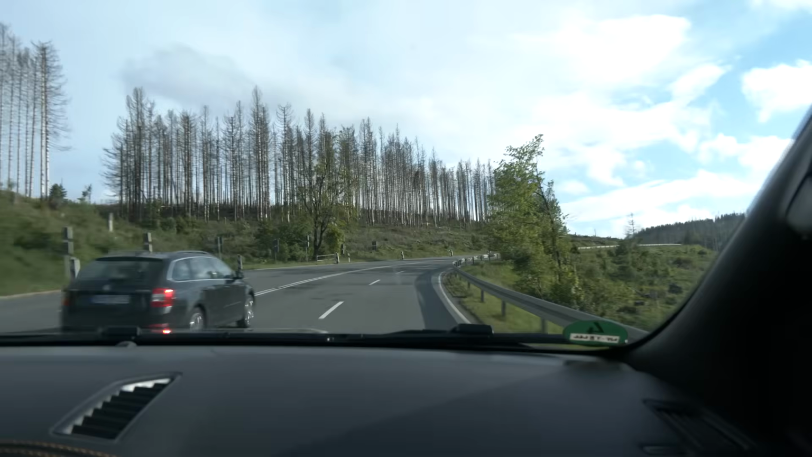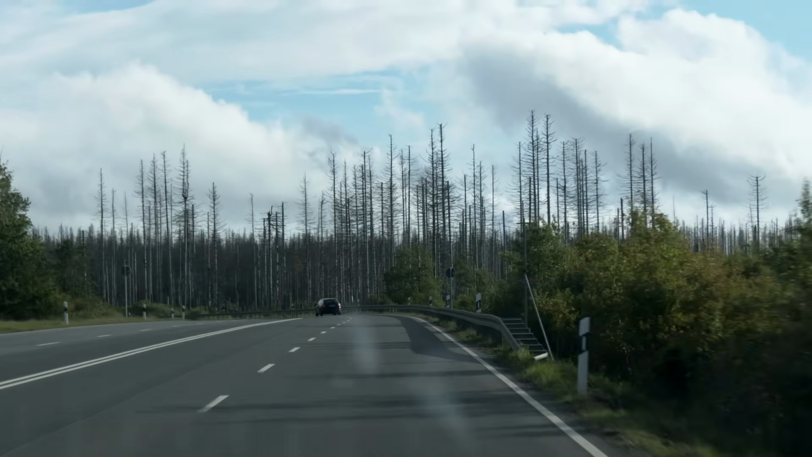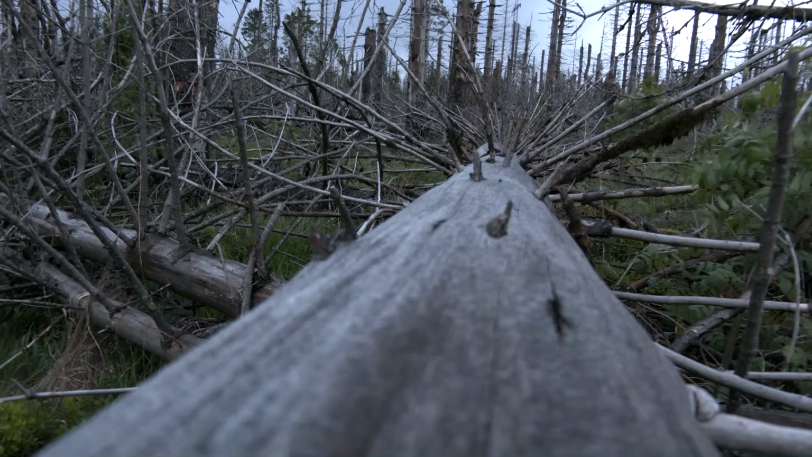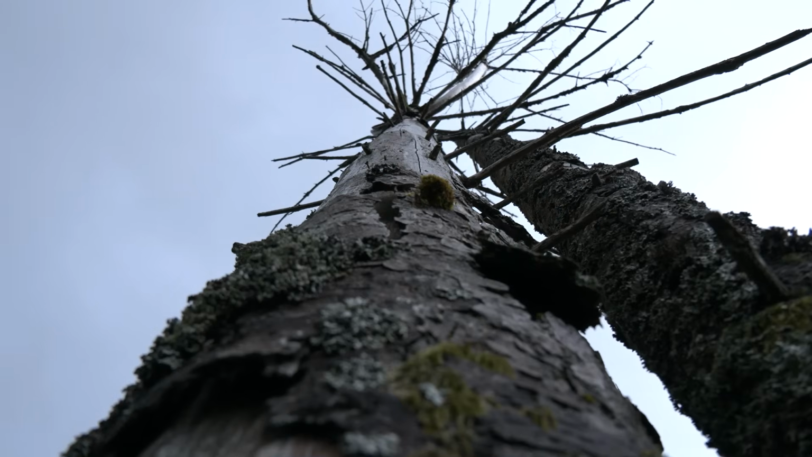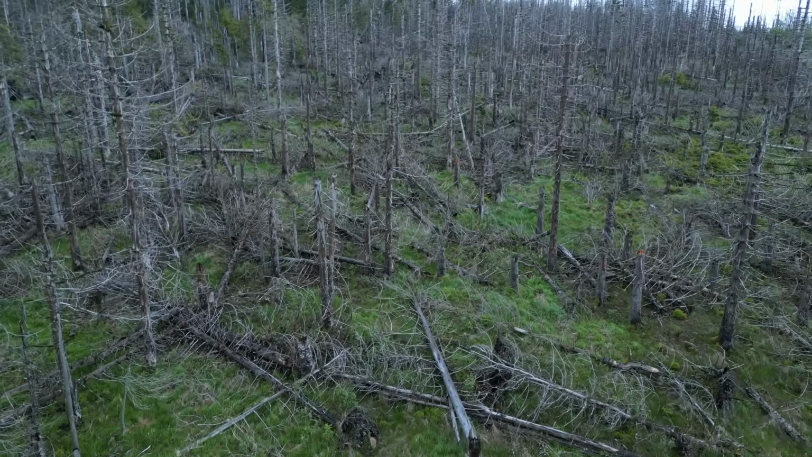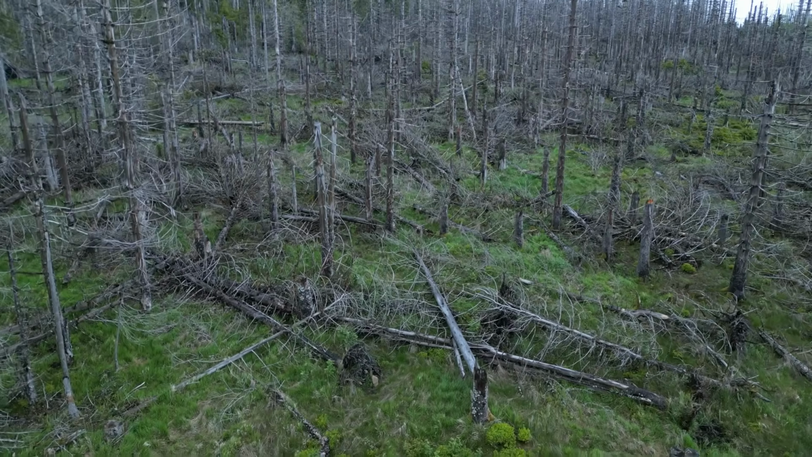So, 2 nights, 4 pigs and very little sleep. But who needs sleep when Torsten wants to show us around the place? And in particular, the dead forests that have created a safe haven for wild boar to thrive in. This is a really good living space now for wild boar, for red deer, for roe deer. It's not that much roe deer left here because of the high lynx population, but we will see a big change, and that affects my hunt on the edge of these mountains.